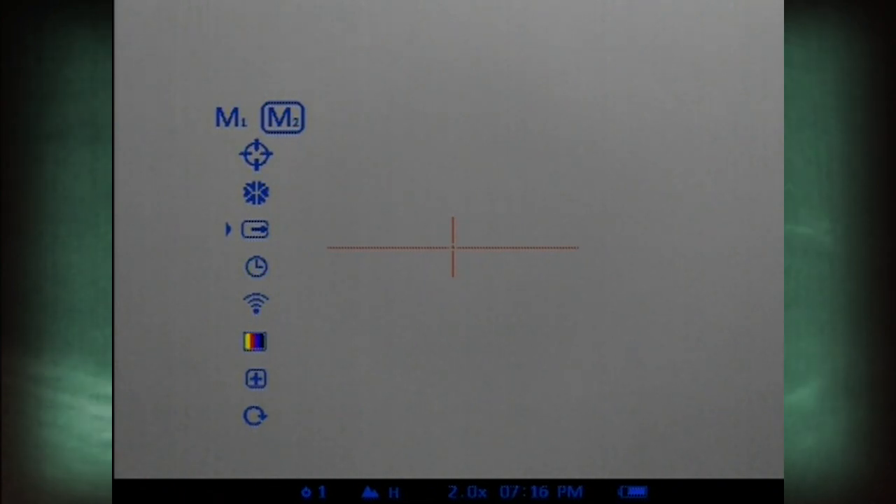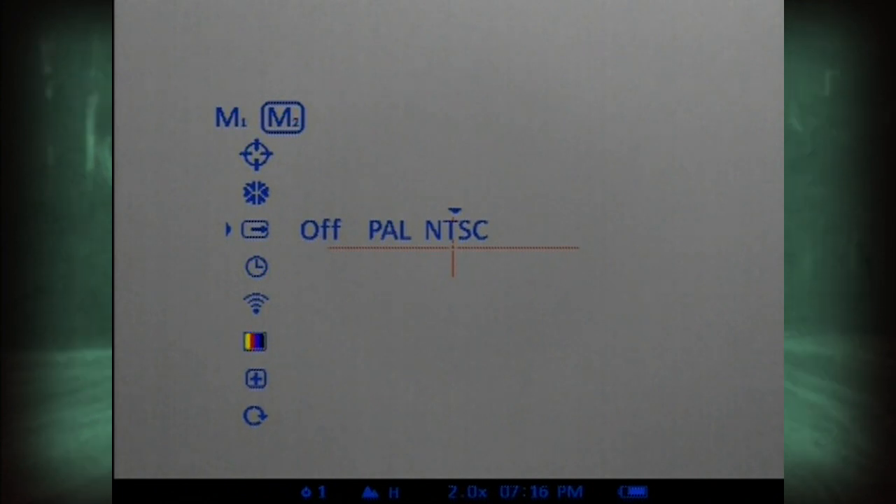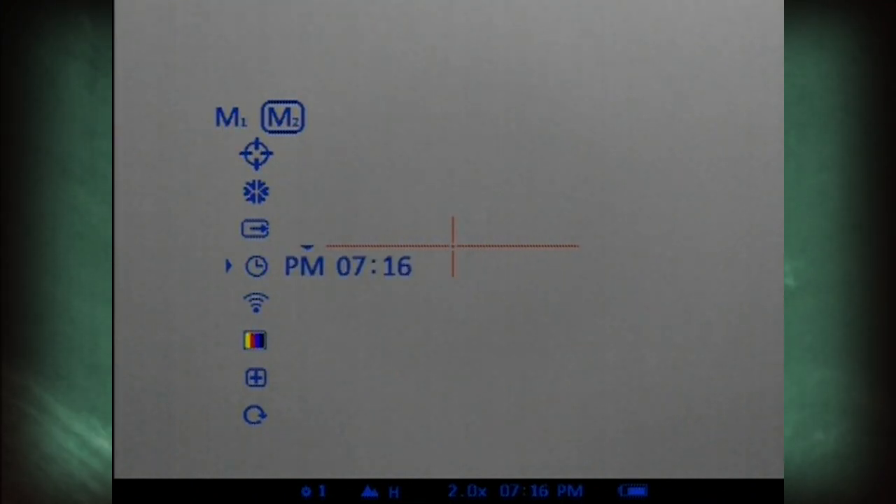Selection or disable a video output signal is done by rotating the controller button to select PAL or NTSC. Confirm your choice by a short press of the controller button. To disable the video output, select option off. Keep in mind, if you decide to record, the video output is disabled by default in order to reduce power consumption.